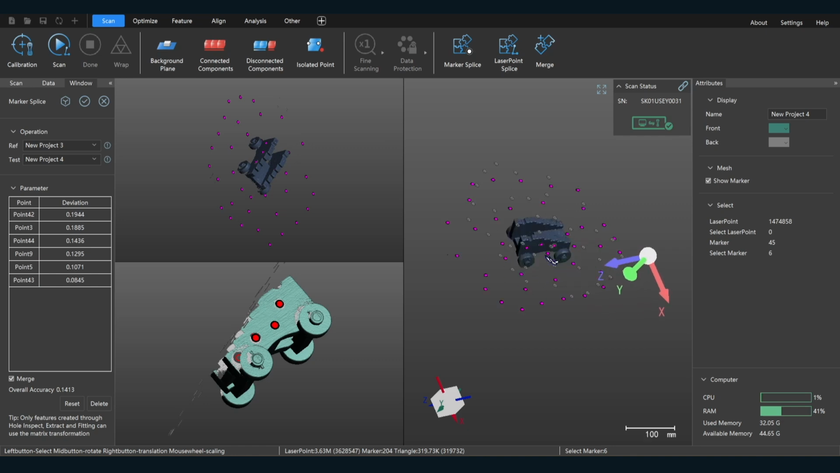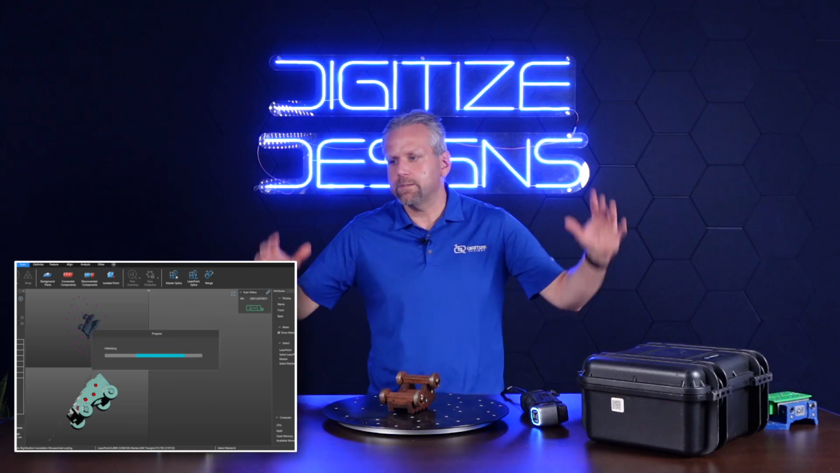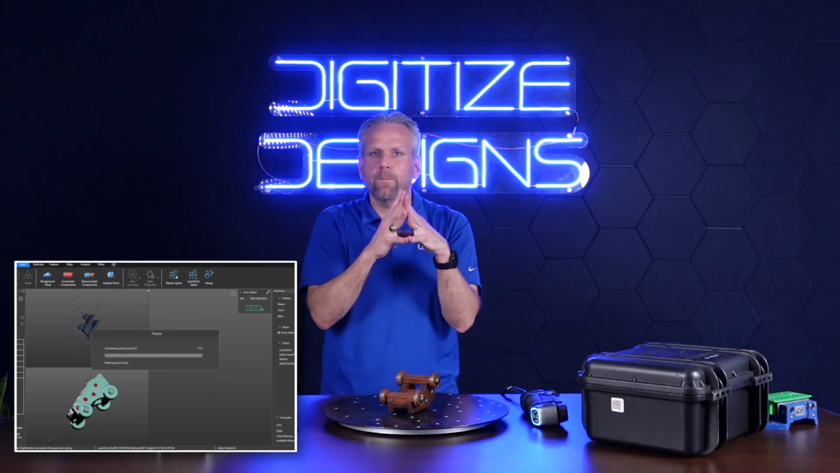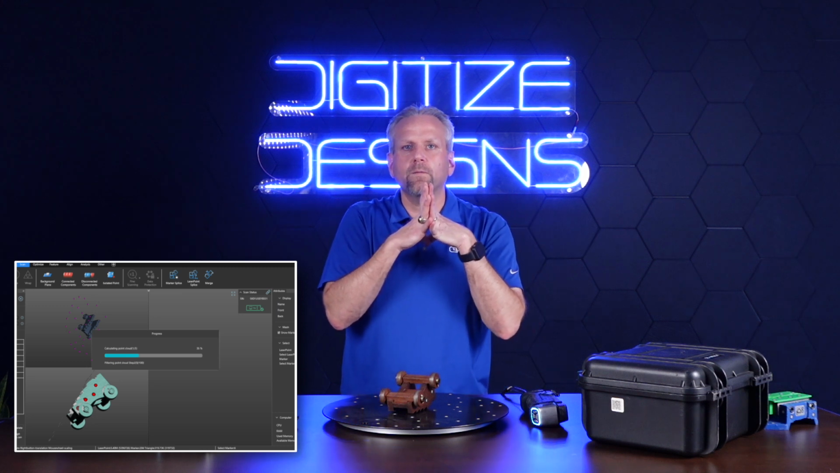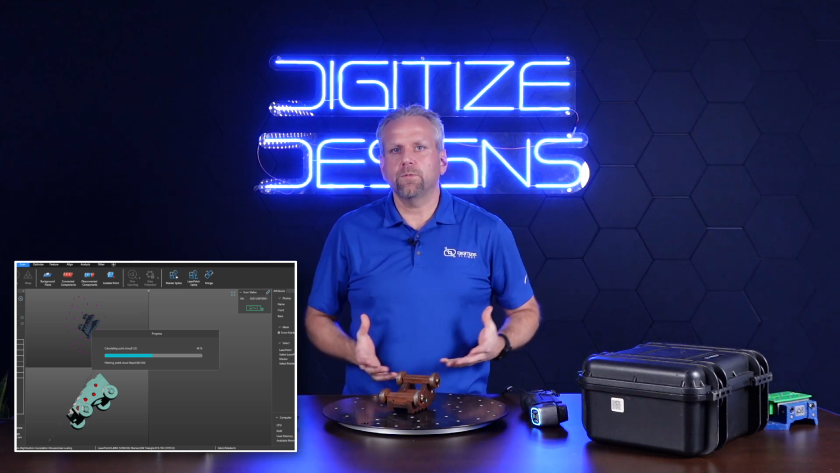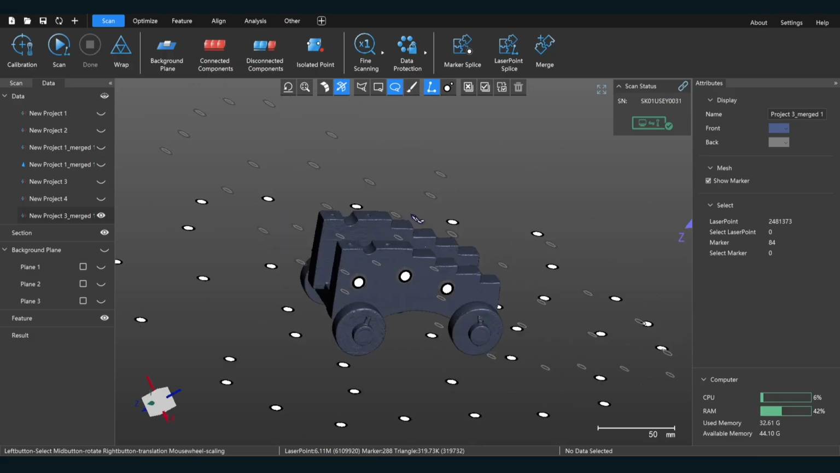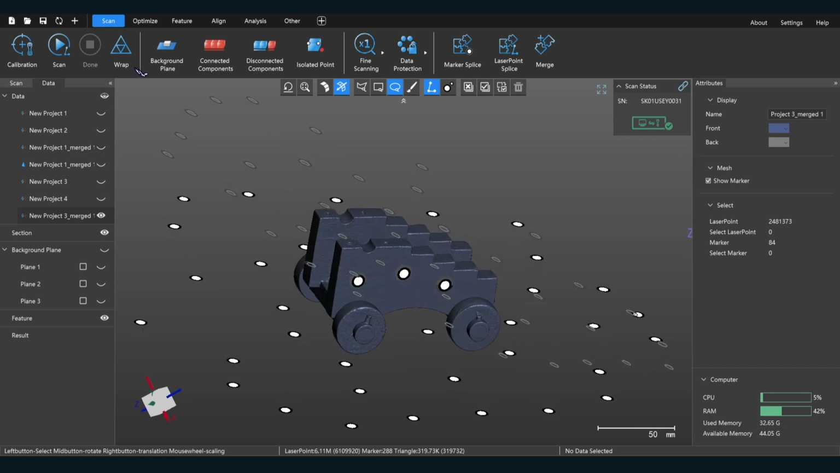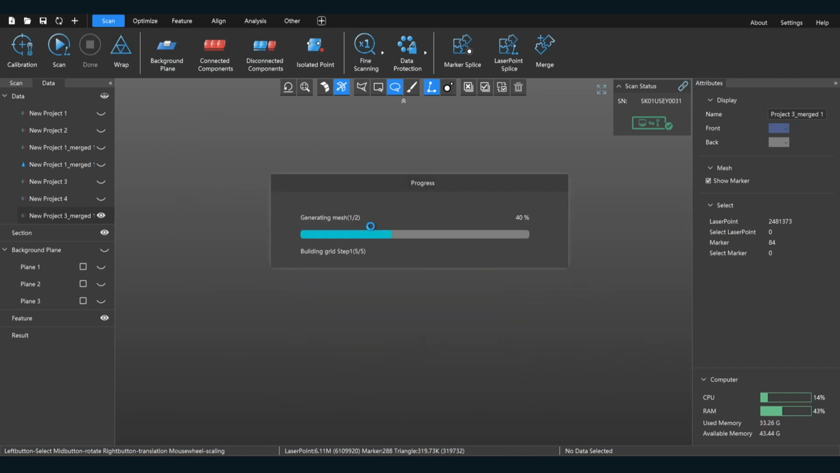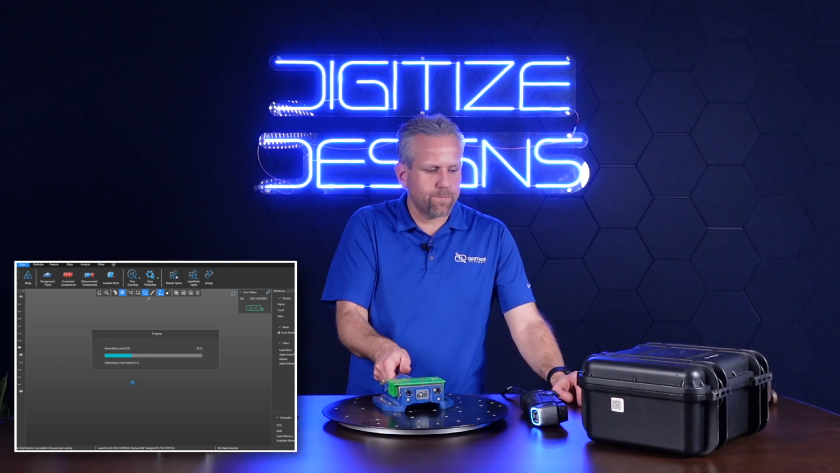Click OK. That popped together over here. So merge is automatically selected. As soon as I click this, it's going to merge those two scans together into one. And again, at this point, we're in point cloud data. So the step after this is to do what's called wrap, which will make it into a polygonal mesh. So here is our merged point clouds. Now it's wrapping it into a polygonal mesh. While that's running, I'll talk about the next thing I'm going to do.